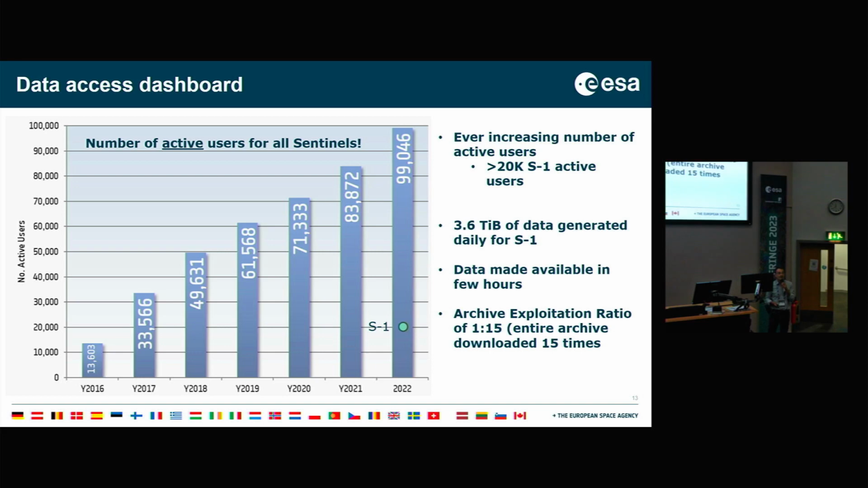per day. Another criterion that is extremely important in terms of data access is what we call the archive exploitation ratio, which is basically the number of times the archive has been downloaded. And for Sentinel-1, depending on how you look at the numbers, we are reaching between 12 and 20 times the archive having already been downloaded. So I think this is a great success.